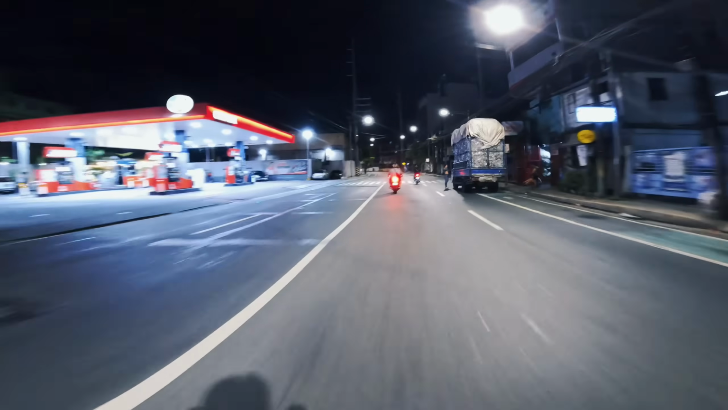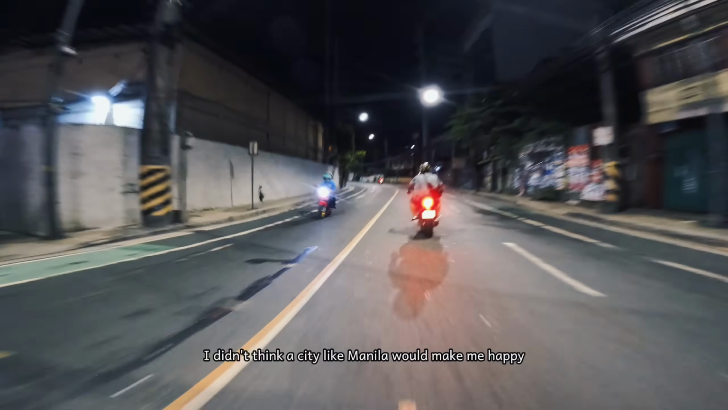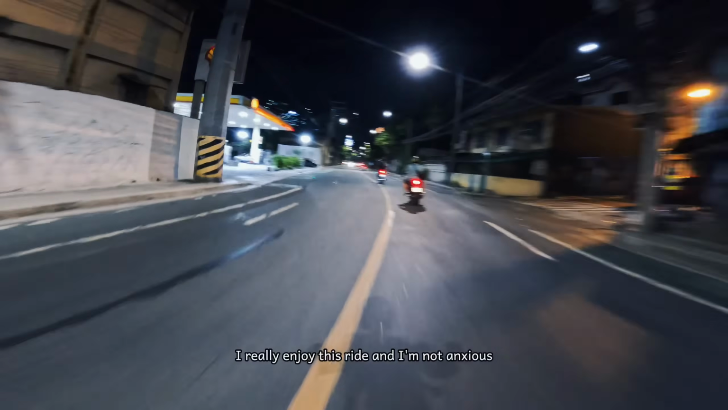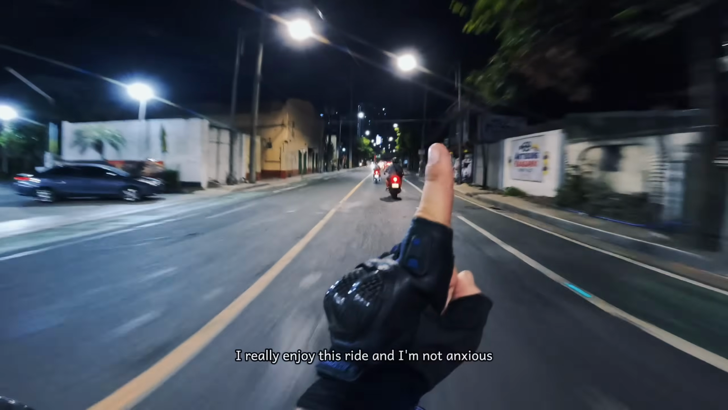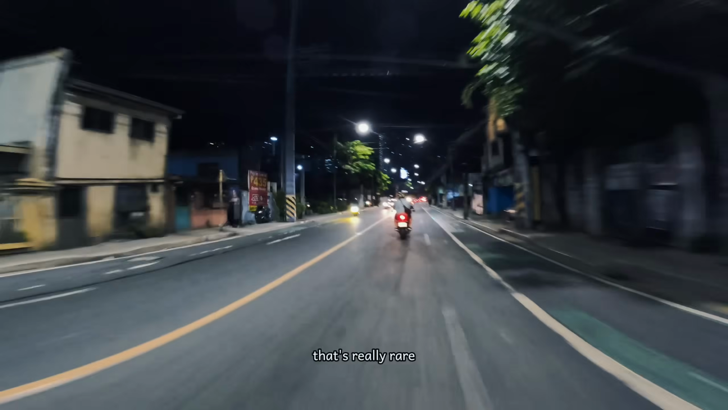Wow. I didn't think a city like Manila would make me happy, but I'm really happy right now. I really enjoy this ride. And I'm not anxious. That's really rare.